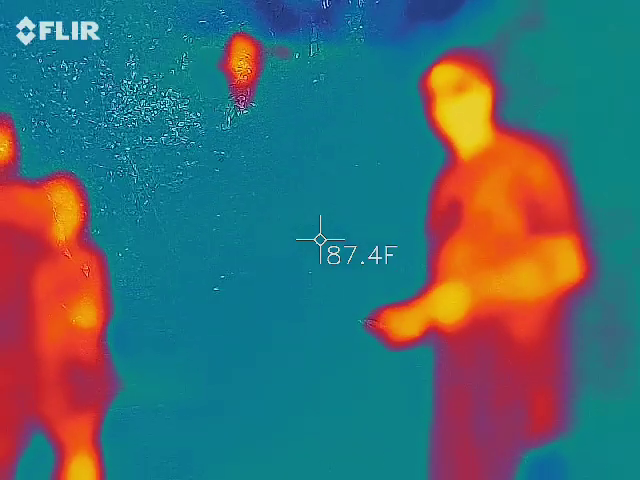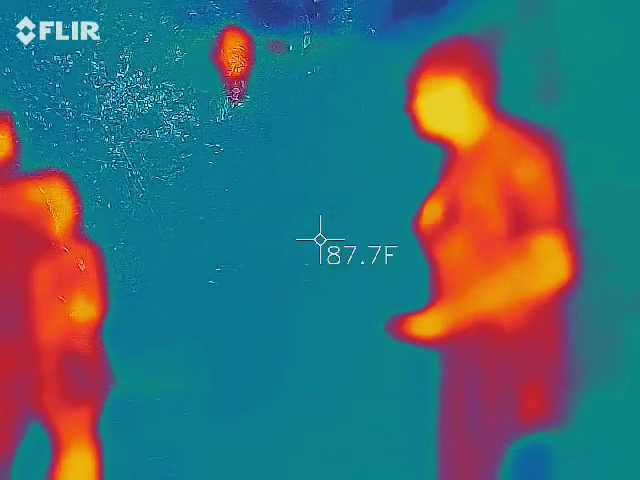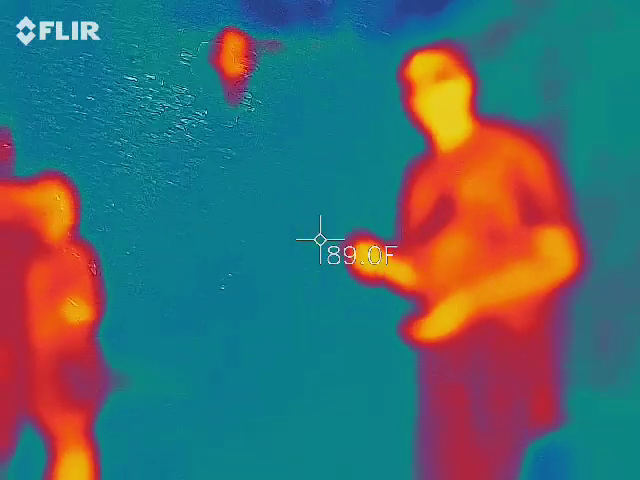Now, it is said, as you walk through this nice, perfectly quiet alley, that you can hear whistles. So when you're listening to your audio, this is where you turn it up. You're listening for whistles.